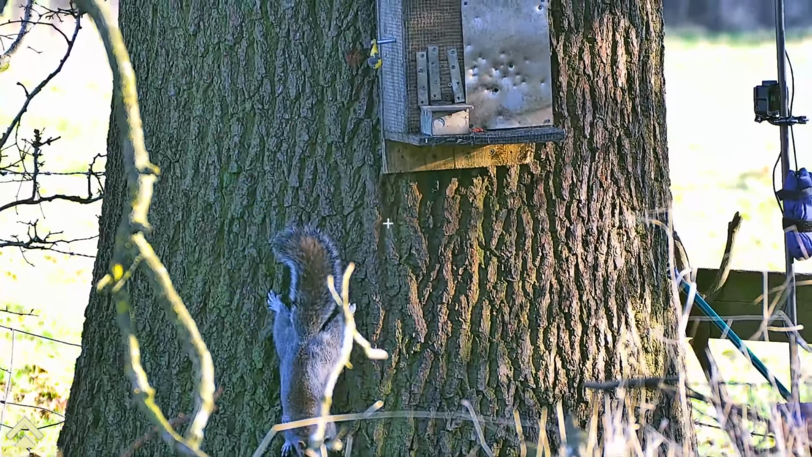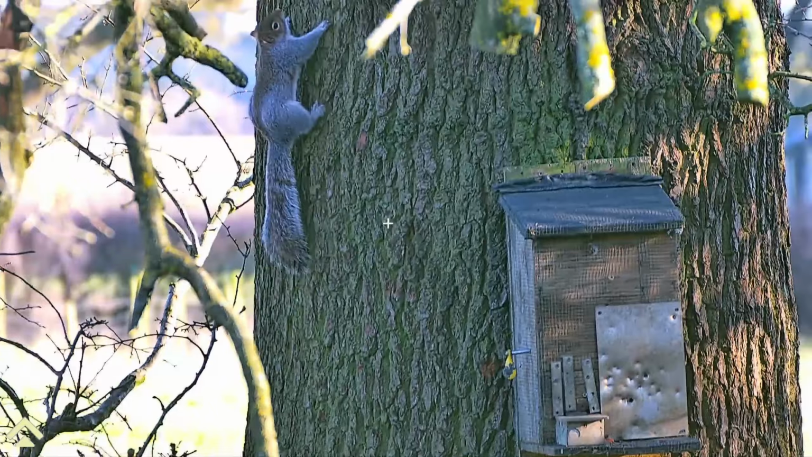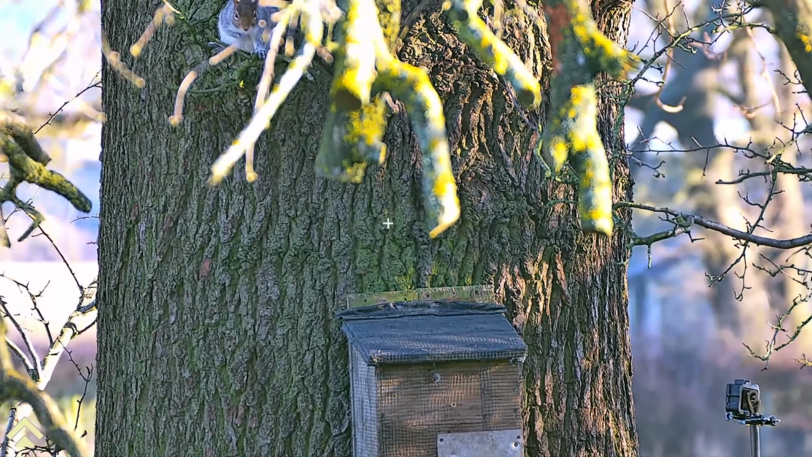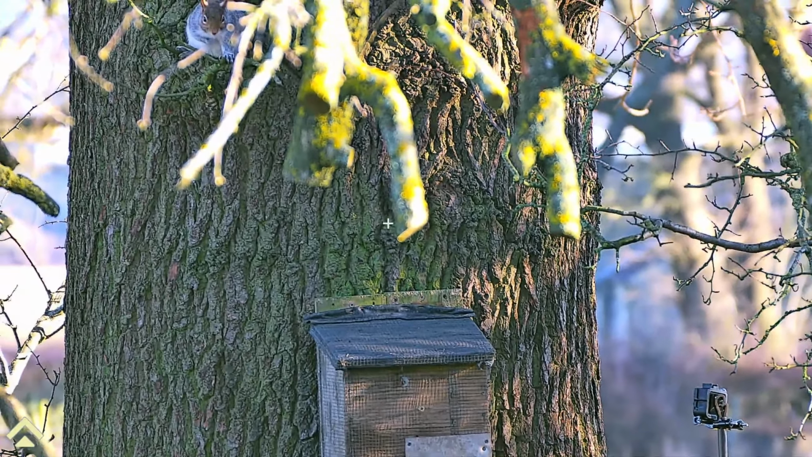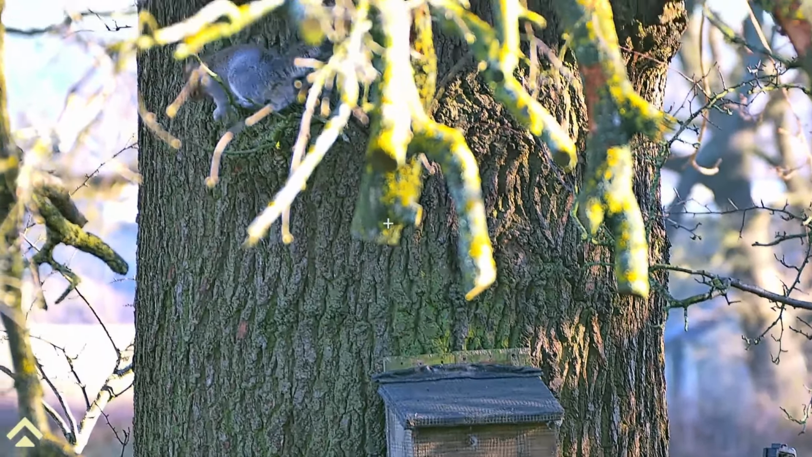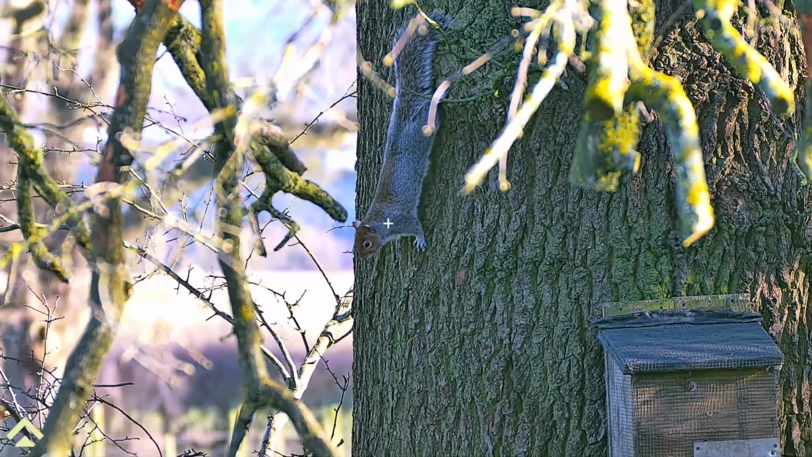It's now just gone 12 o'clock, and this was the 4th visitor of the morning, and unfortunately the last. I stayed till just after 2 o'clock, which was just under 7 hours sitting in the hide for 4 squirrels. So these early mornings, this last couple of weeks, haven't panned out too well.